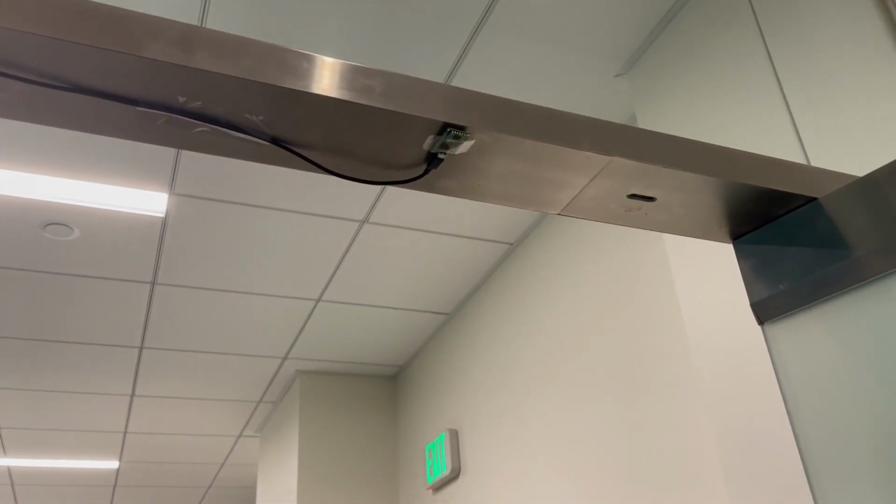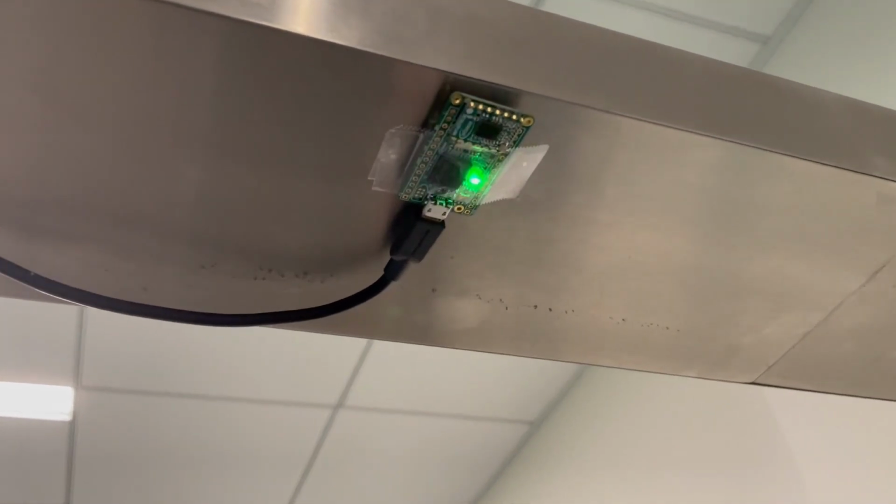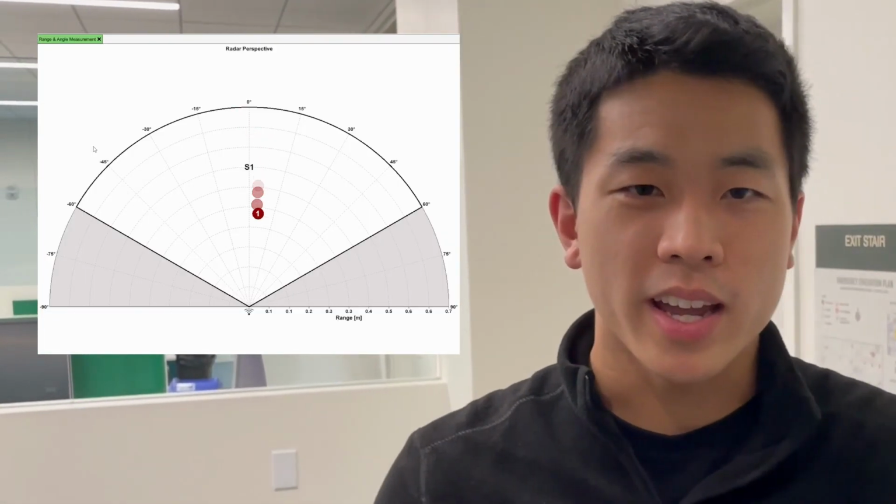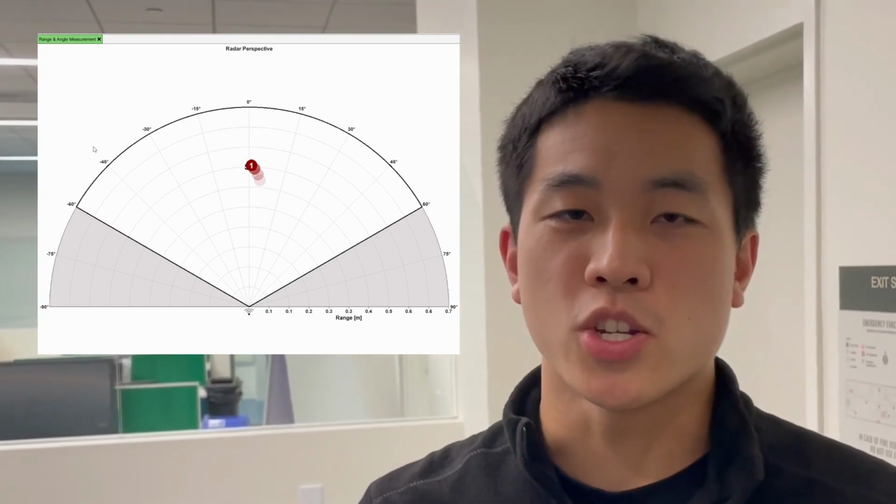In order to keep track of how many people are within an area, each access point within this room will be equipped with a radar. The radar we have for demonstration is the Infineon XENSIV 60 GHz radar, which is capable of tracking the presence and movement of people very accurately. By vectorizing incoming and outgoing foot traffic, we're capable of quantifying the exact number of people. This number can be used to scale the sensitivity of the thermal imaging algorithm.